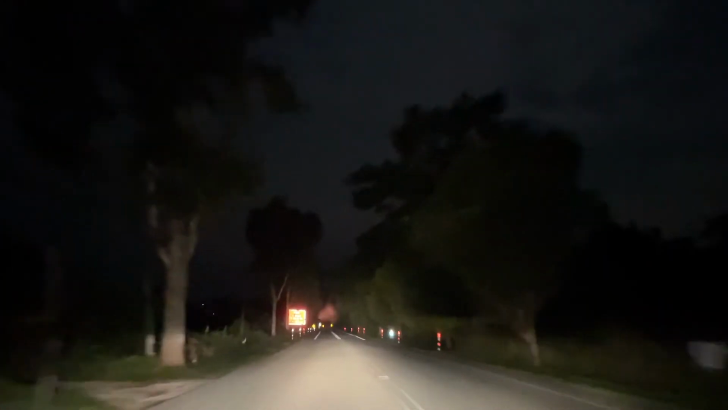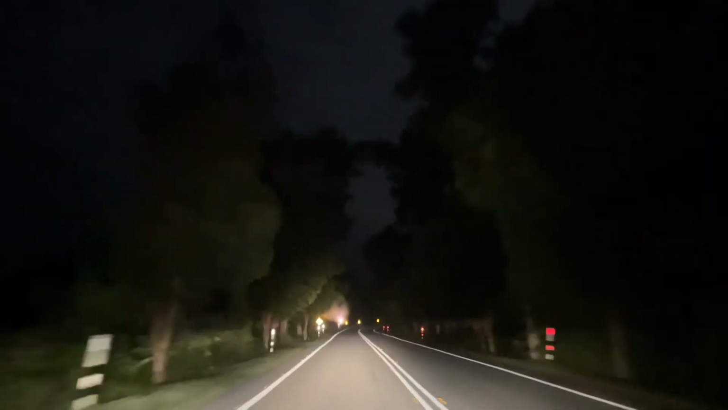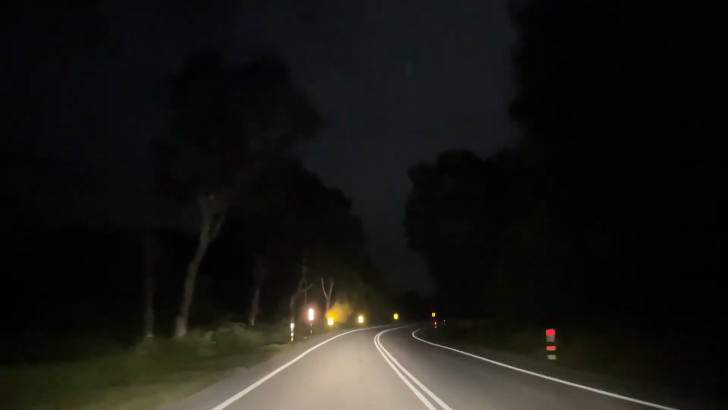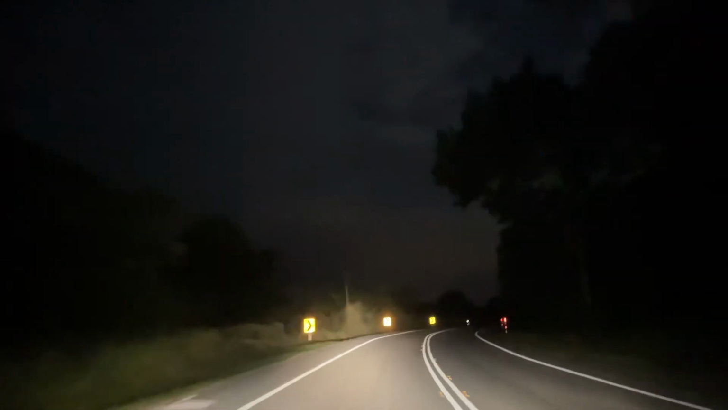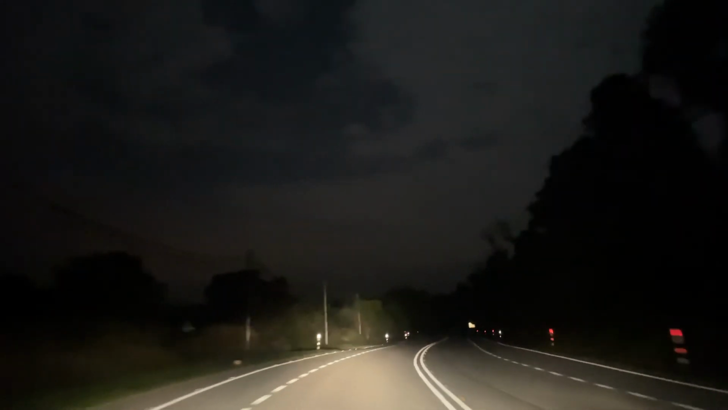Maybe someone here has done it. If you have, you let me know whether it is really the case. It does seem to be that it's better, but I say it's good for me, and that's all I needed. I need my headlamps to work, and it works, so that's all that's needed.